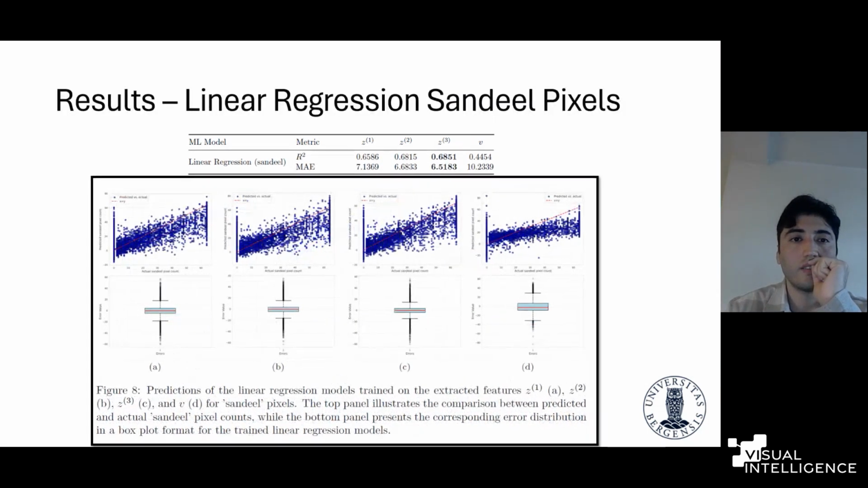And the linear regression model to predict the number of sandeel pixels, we again represent the same results, in the same shape, like predicted versus actual, sorry, and the error distributions in a box plot shape. And we have the linear regression results for Z1, Z2, Z3, and for the V, untreated data version.